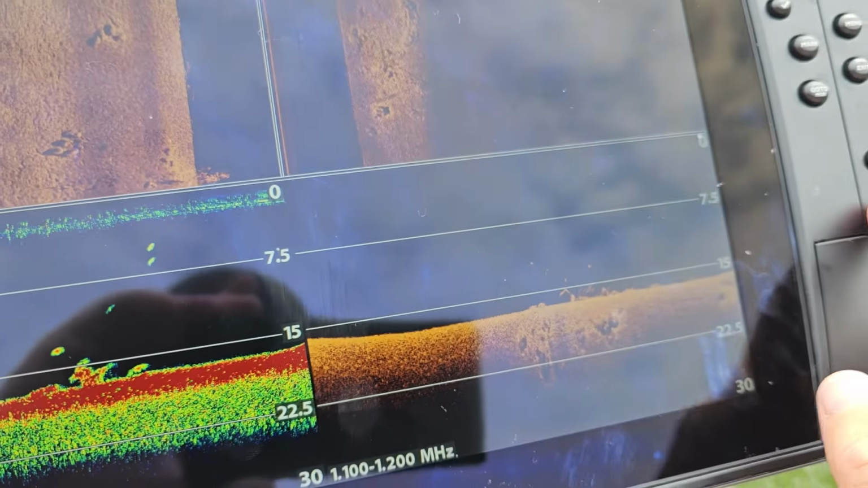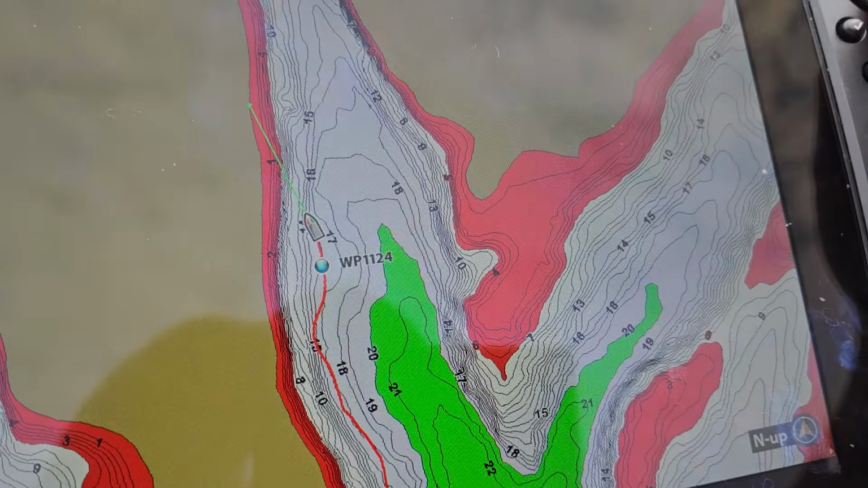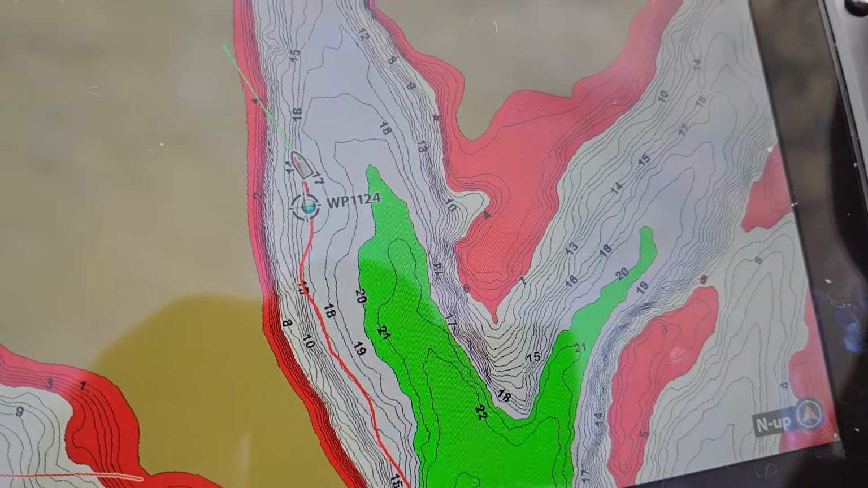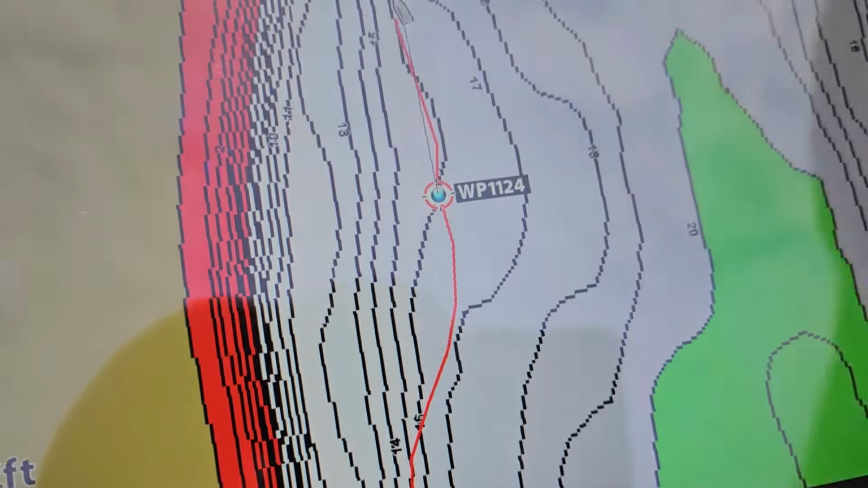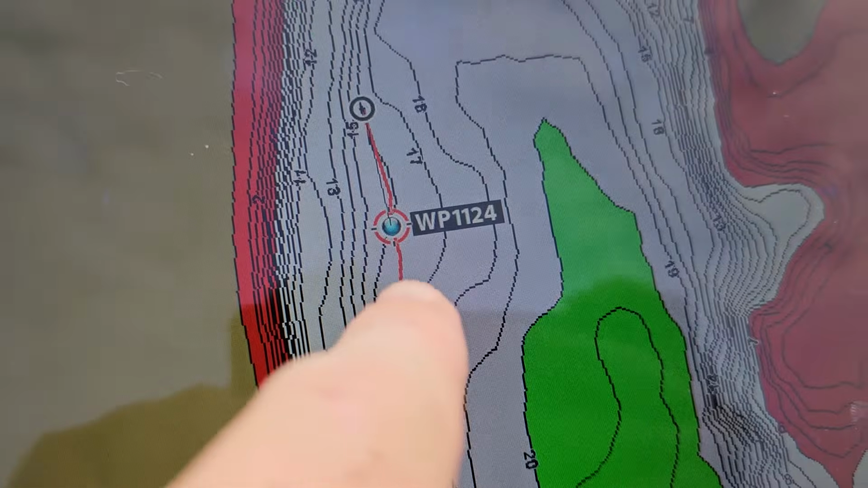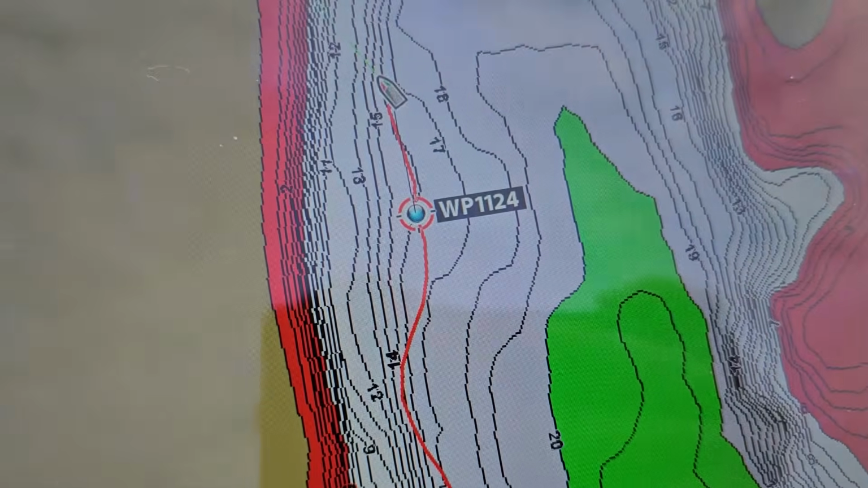Now let's see where that thing showed up. We're gonna go back to our main map here, and you can see it wasn't on the bank. This is out here a little bit deeper, which is what I like. So we're gonna zoom in on it, and you can see that brush pile we marked was in about 15, 16 feet of water, and it was clear as day.